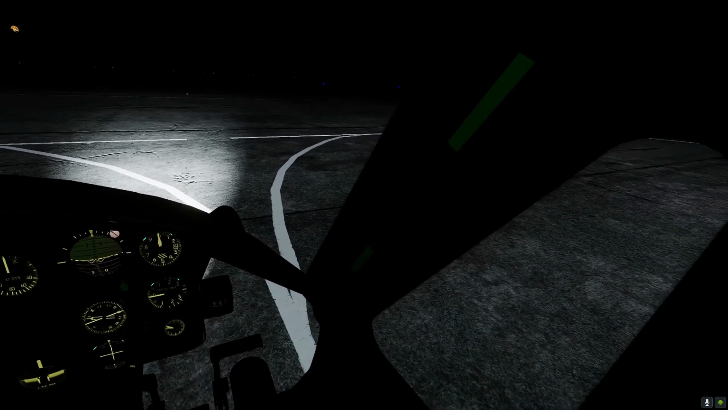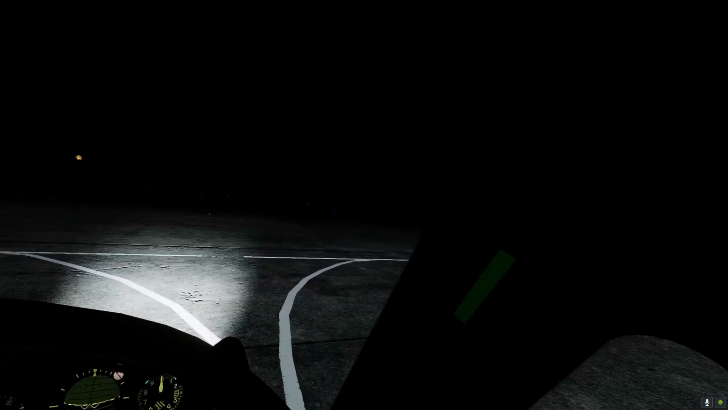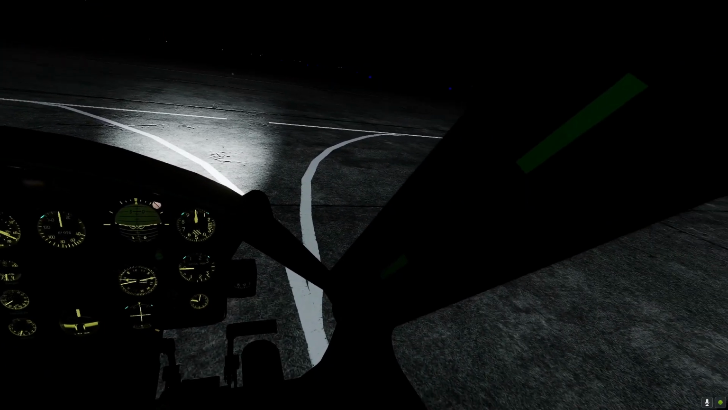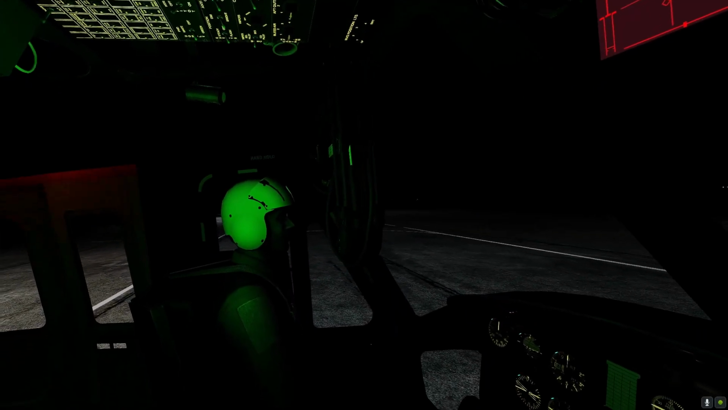In our case here, you can see the moon directly ahead. Also, there are other light sources here, like for example the airport lighting, which happens to be all around us.